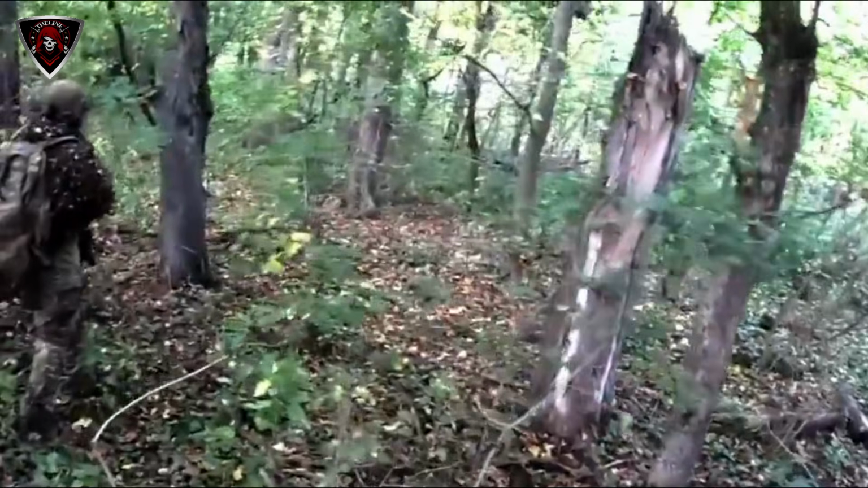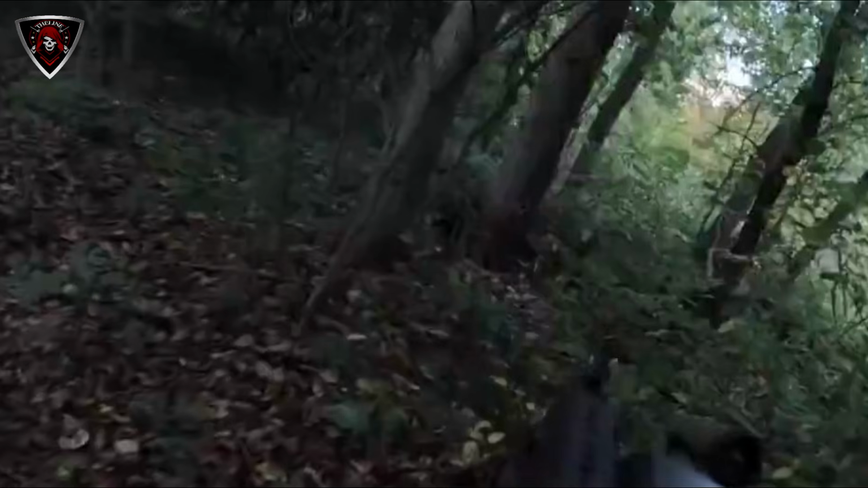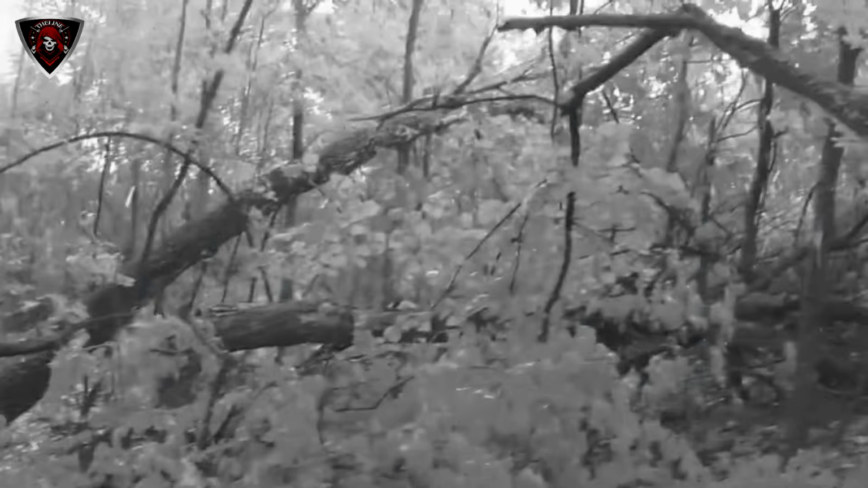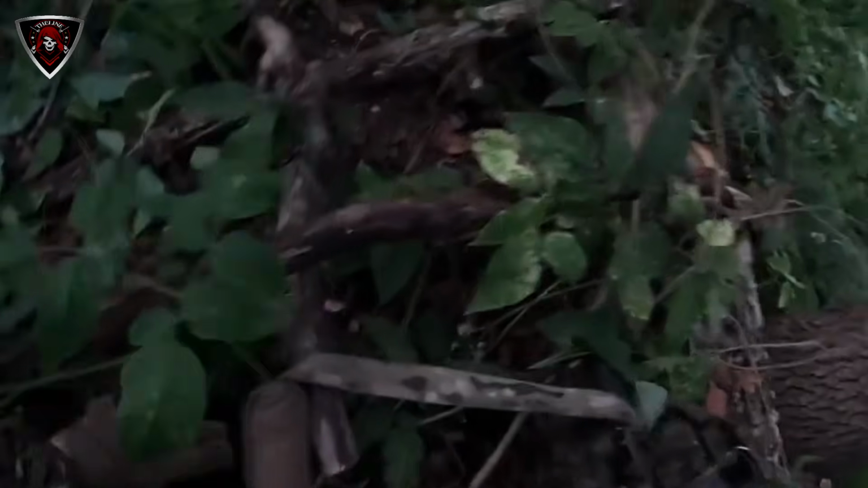As the conflict continues, tools like thermal imaging will likely play an increasingly central role. For Ukrainian snipers, they provide a critical edge, turning darkness from a shield into a vulnerability and allowing them to hold the line, one carefully measured shot at a time.